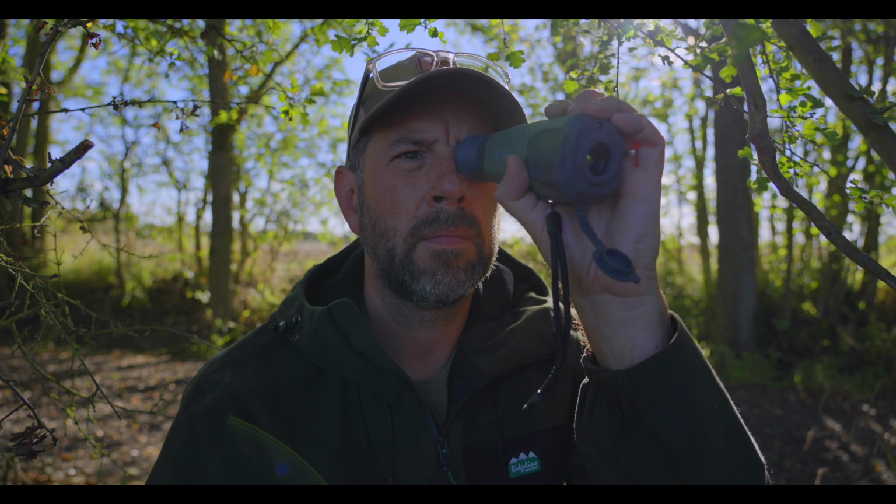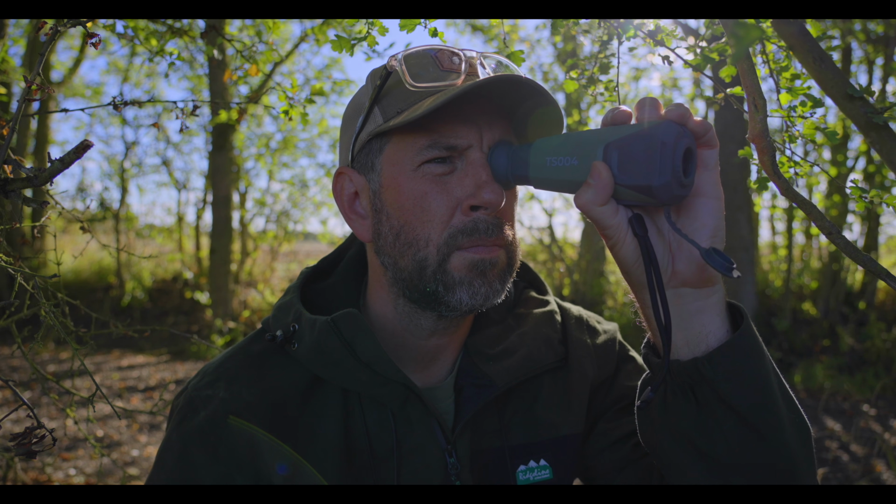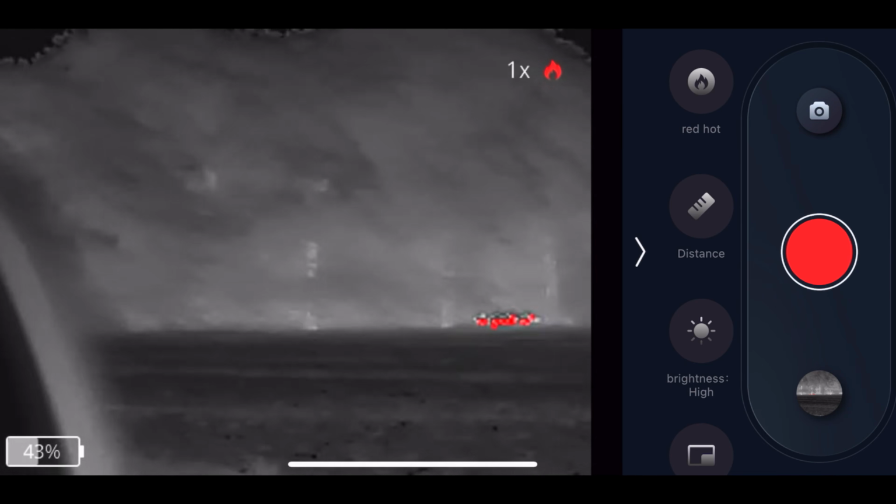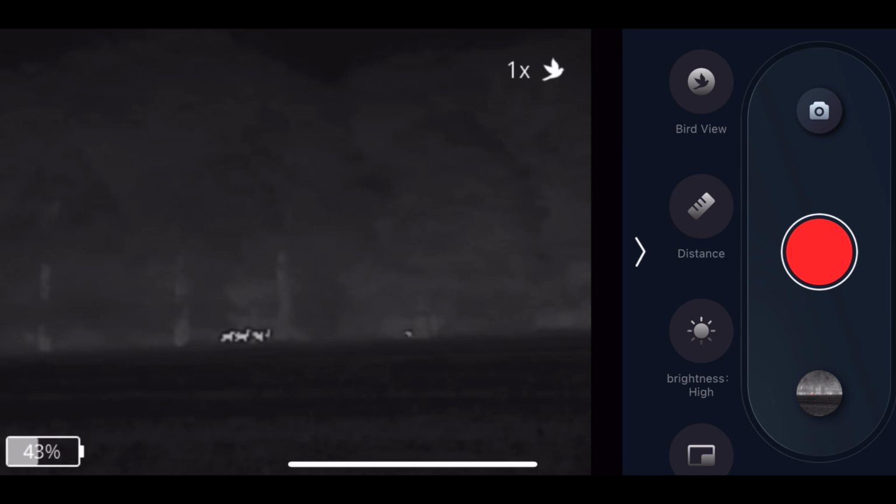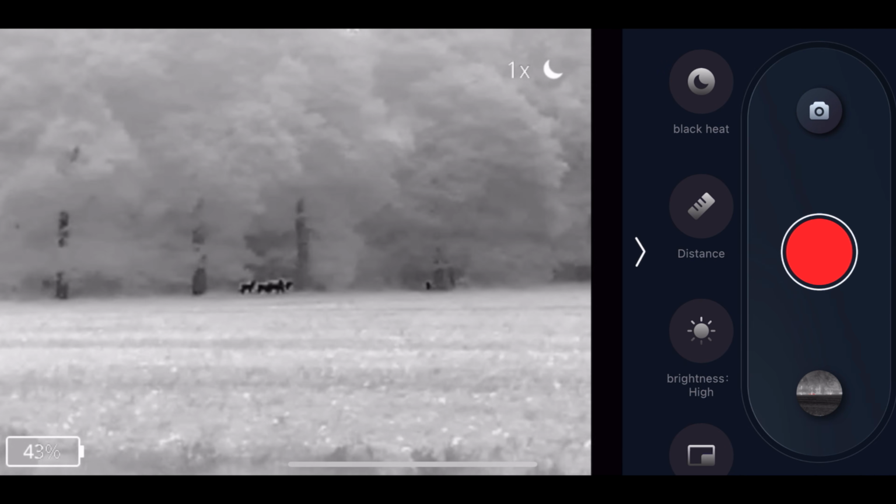The scope itself can also function as a camera, featuring a long-lasting rechargeable battery and a smart app to complement the device. It allows you to choose between different display modes, it's waterproof, and it's a perfect pocket size.